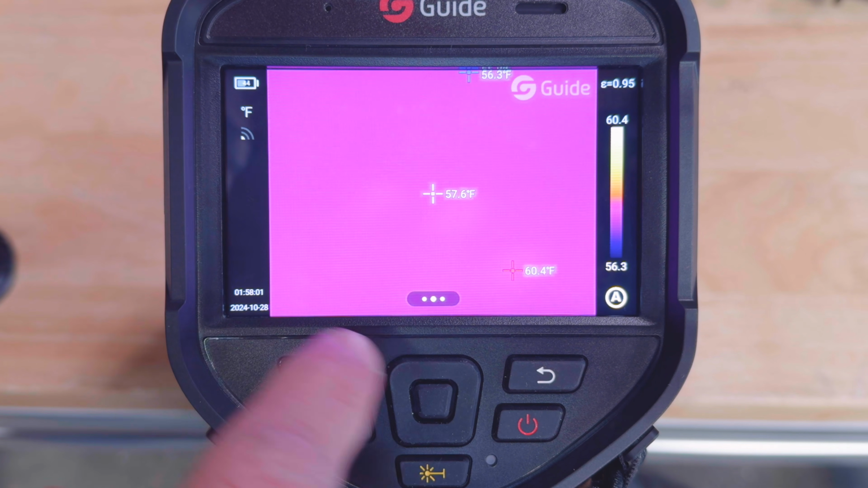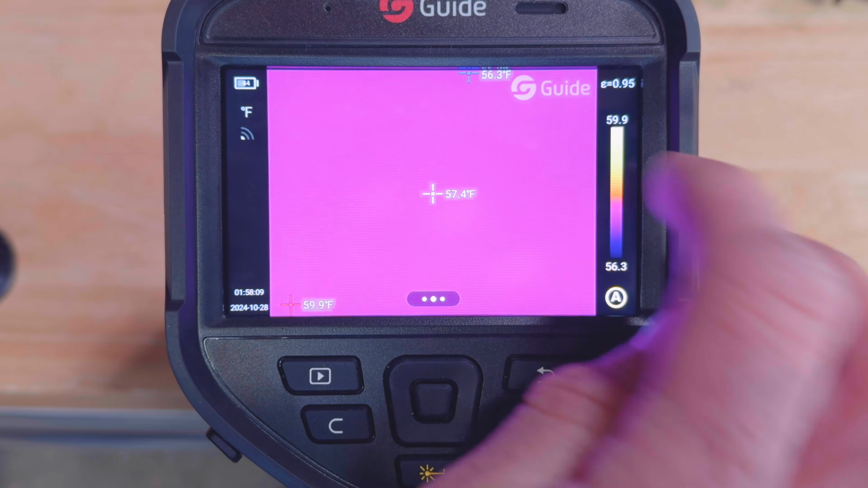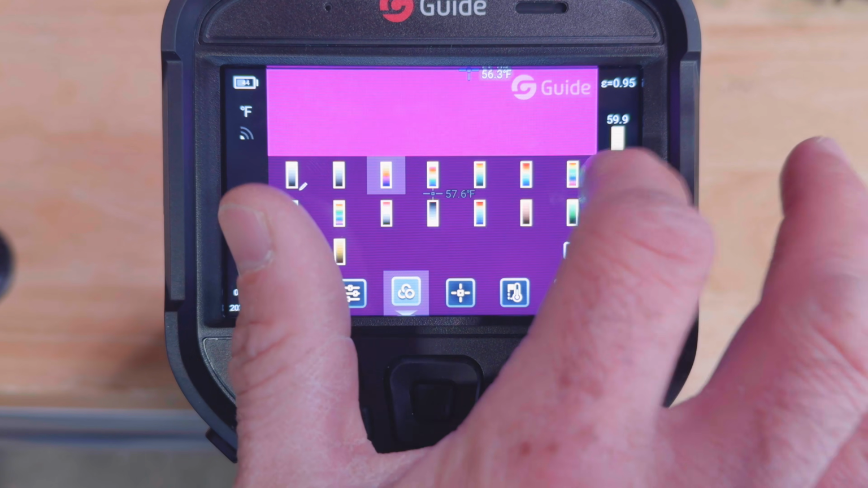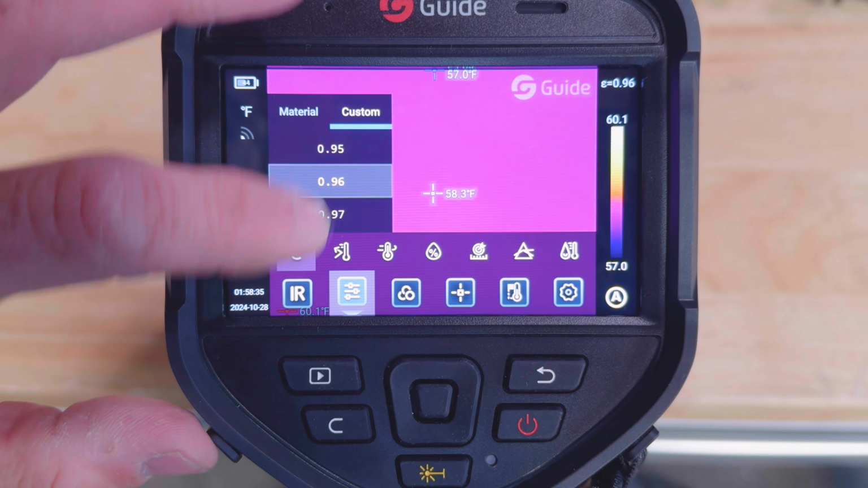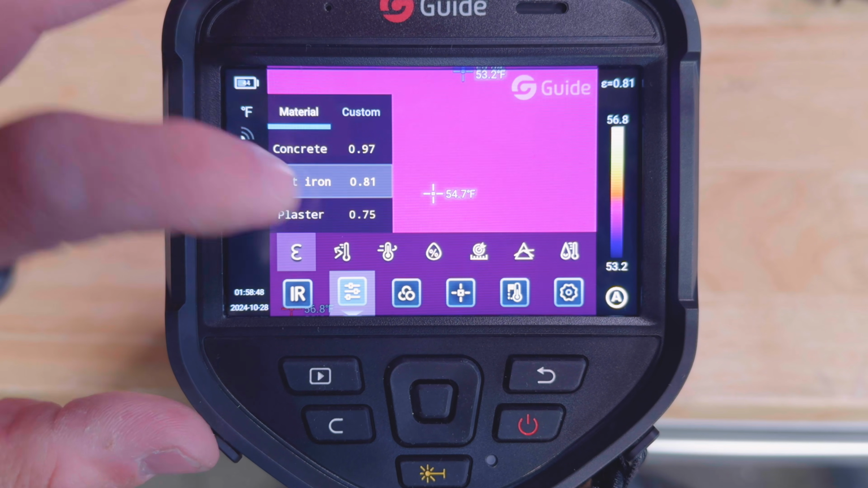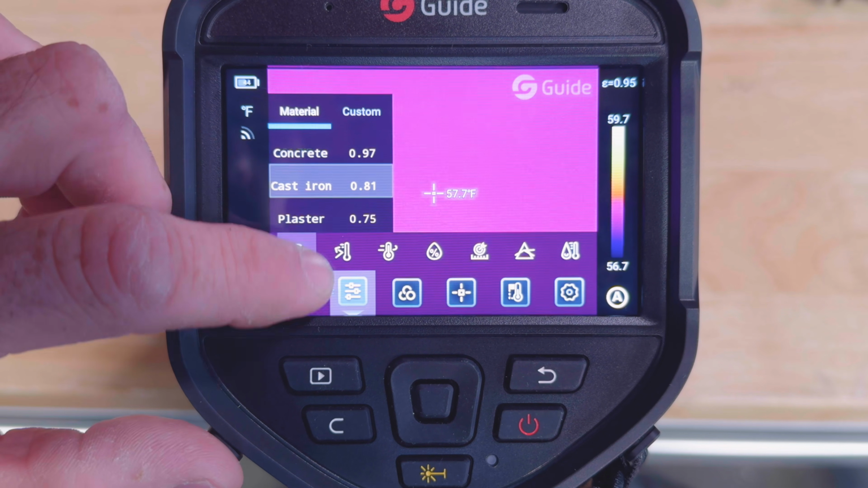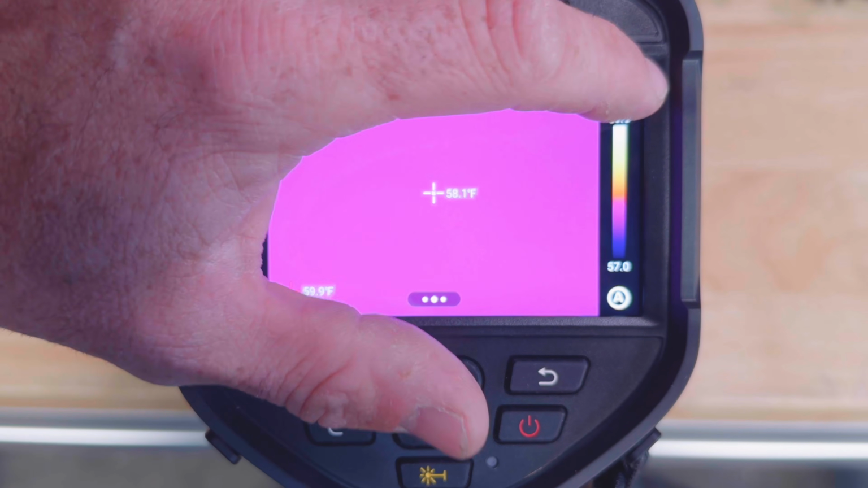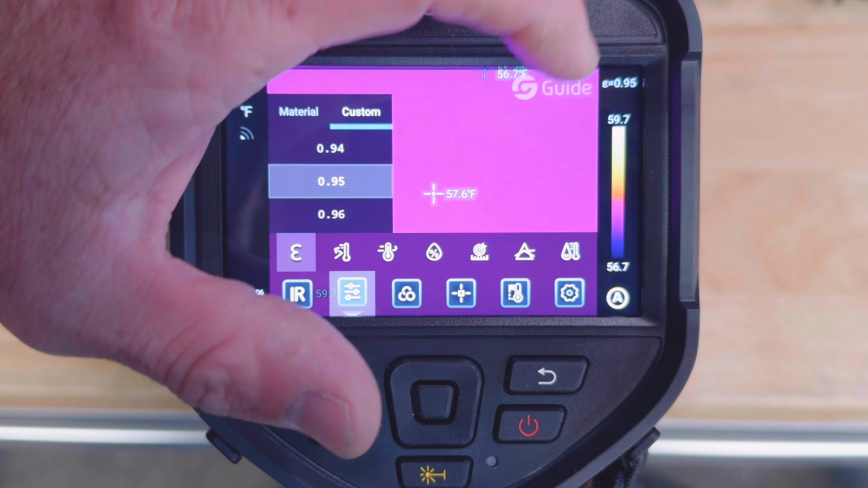Battery meter, time and day, manual, automatic. We got our temperature range, and if we touch that, it pulls up the palette, and you can choose a different color. You can change the emissivity, custom, and just change to whatever you'd like based on whatever your target is. Cast iron, plaster, wood. You don't always have to know the setting you should be on. You can just pick it by the target. We'll just leave it on 95.95, which is the default.